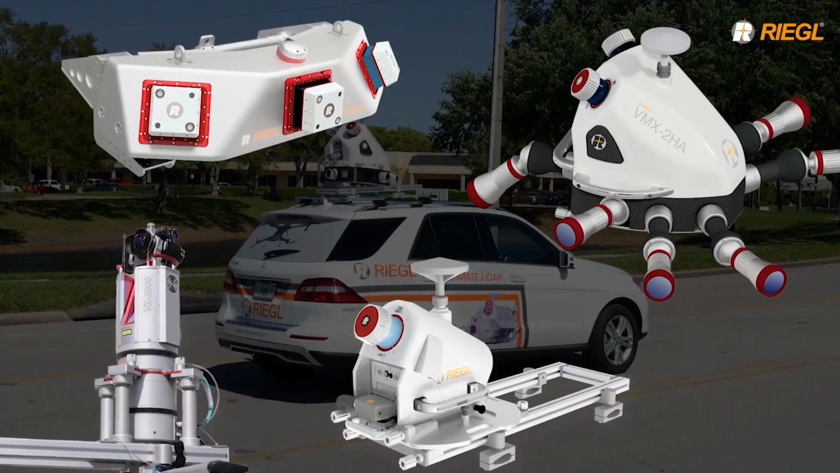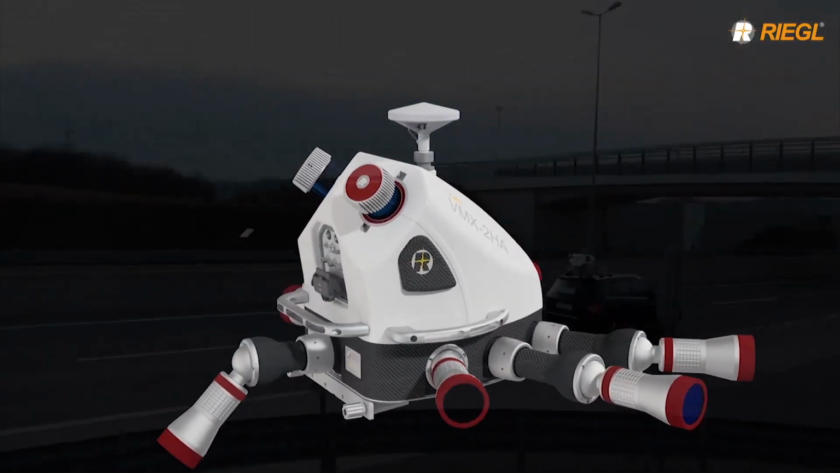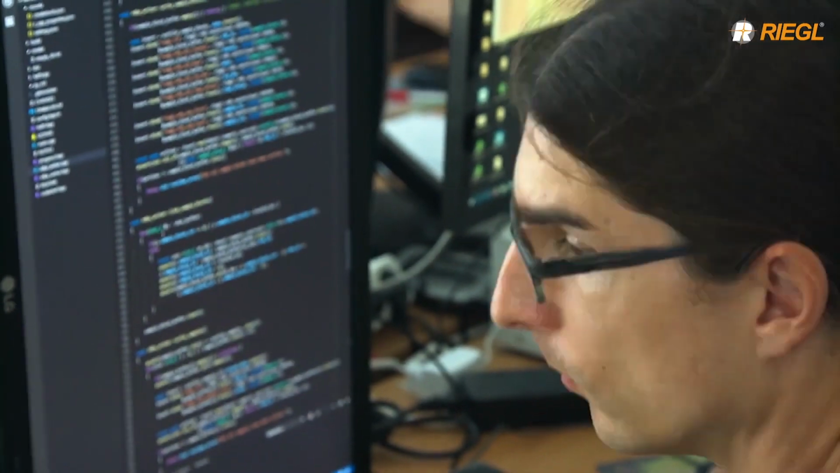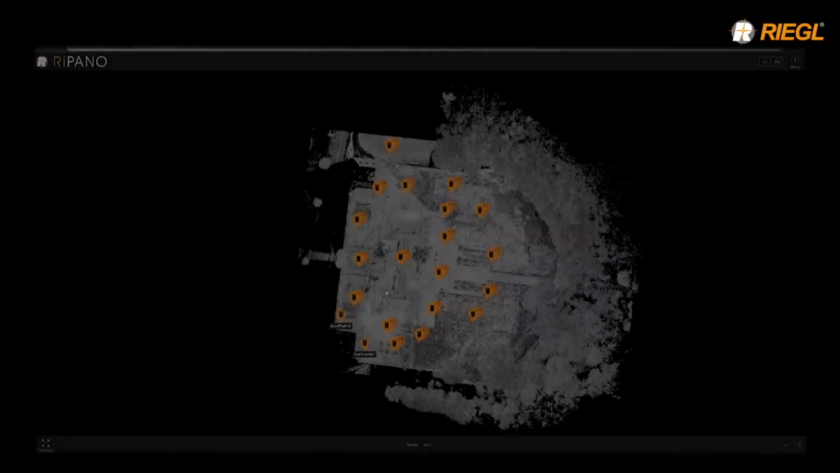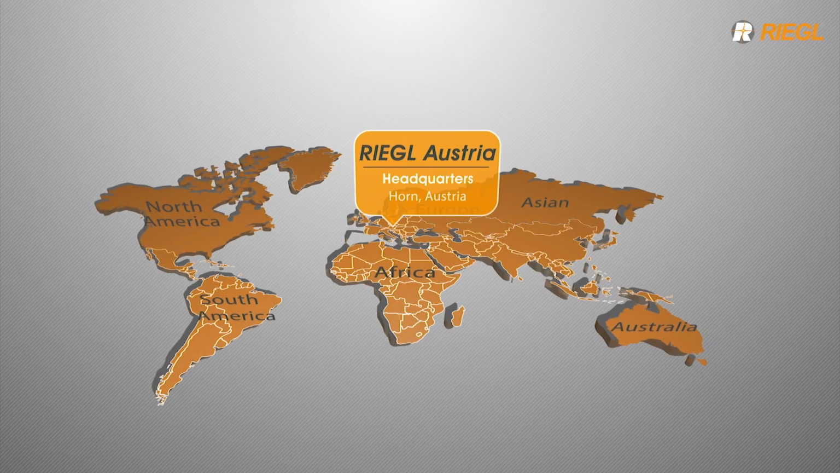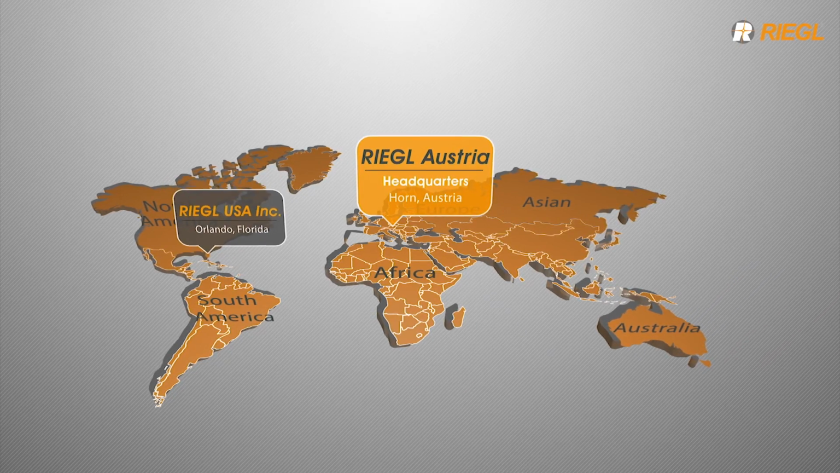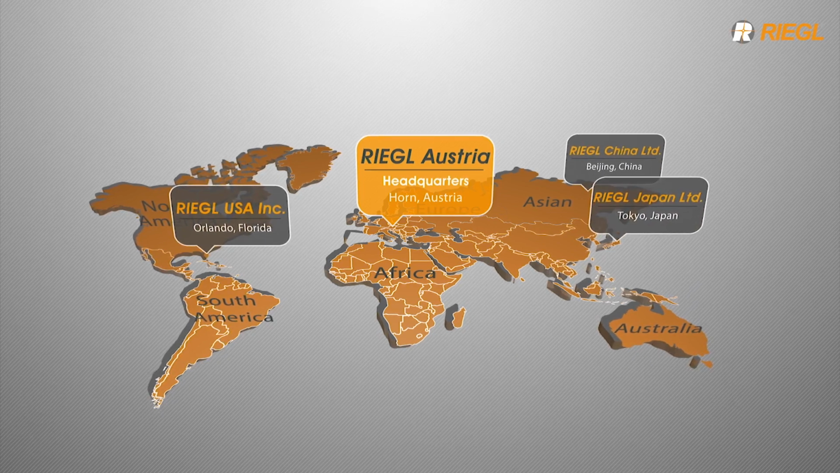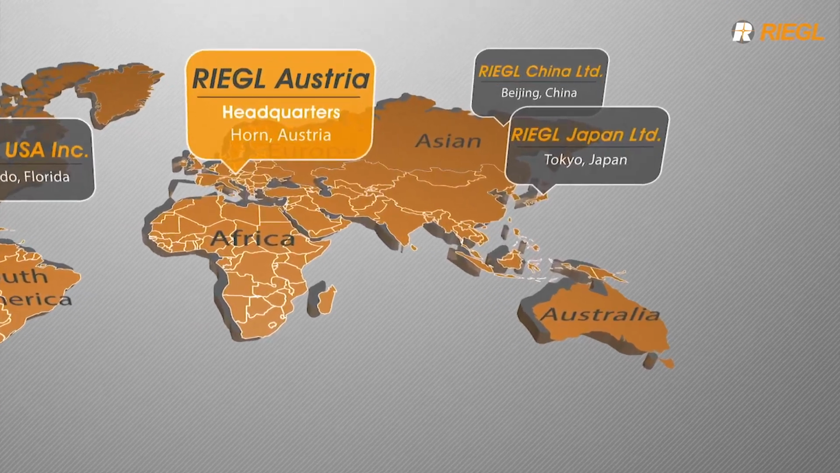Riegl offers a wide range of application-specific solutions for mobile mapping. Innovative firmware and software solutions ensure that the advantages of Riegl's proprietary technology can be optimally utilized. The company headquarters in Horn, Austria is the central hub supported by Riegl main offices in the United States, Japan, and China, and the latest addition to the network from November 2018, the newest subsidiary, Riegl Australia.